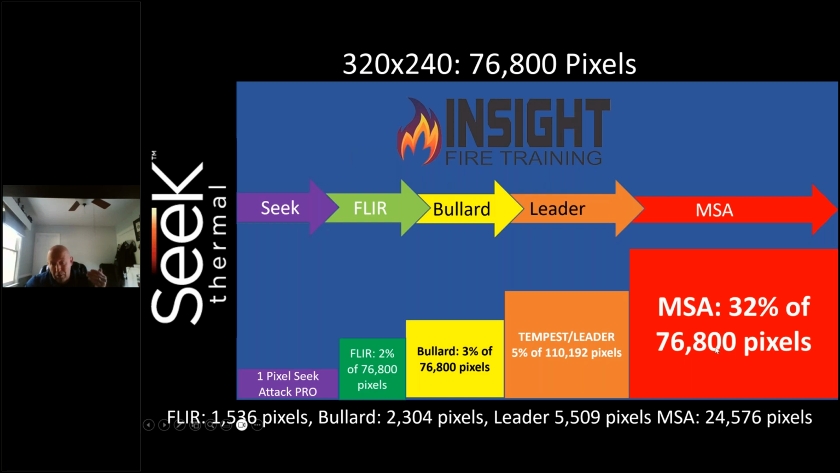Now that does allow you to stay in high sensitivity longer. So if you're into searching, that's great, as long as you're not worried about thermal severity. You need to know what these mean and why. And if you don't test it in a live fire, you're just, as they say, a well-dressed civilian.